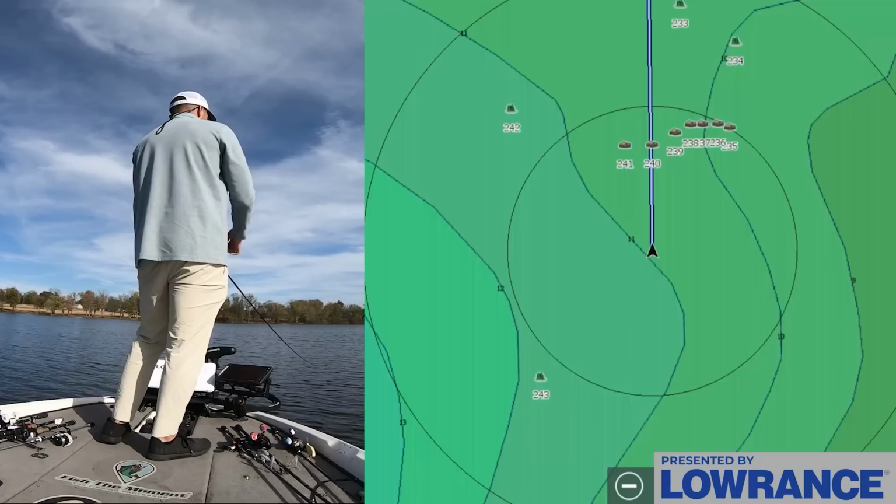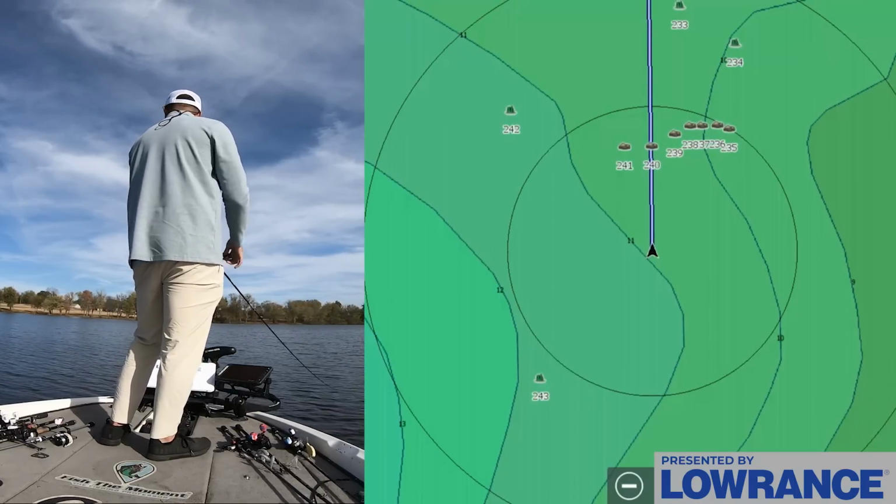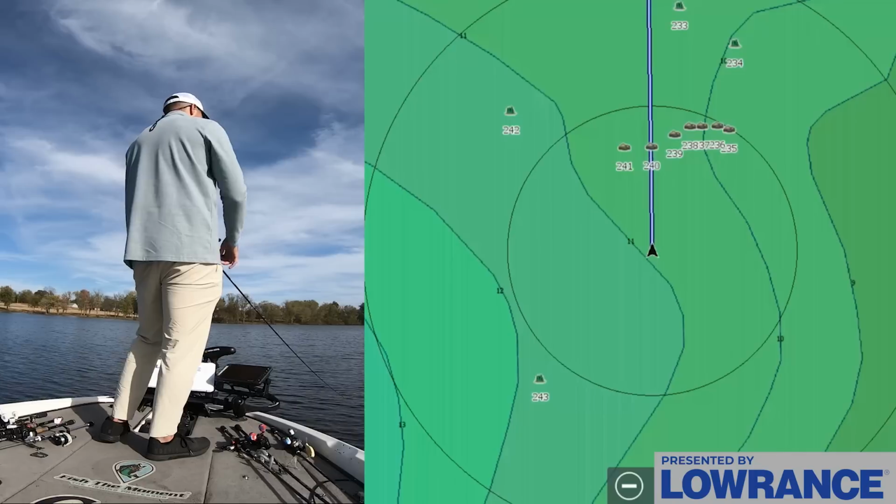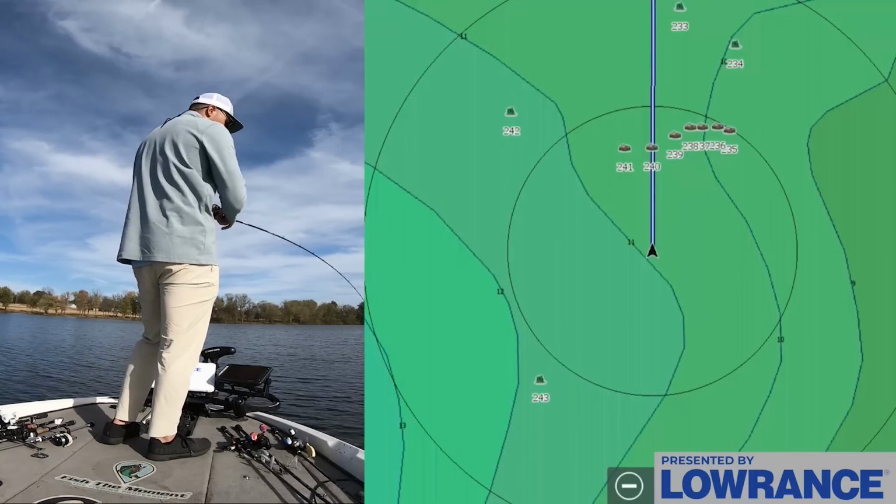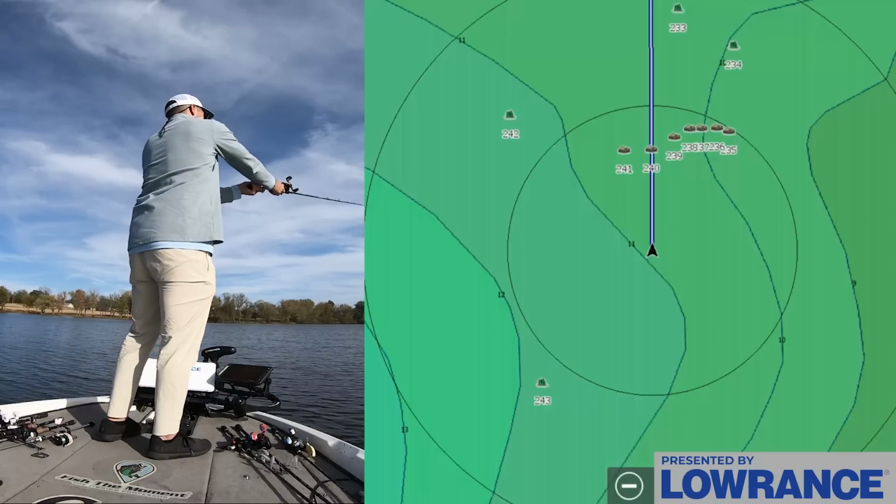And again, these fish are going to be in an ambush mode, so in theory, as long as we hit kind of in the general area where they're at, we should be able to get bit.